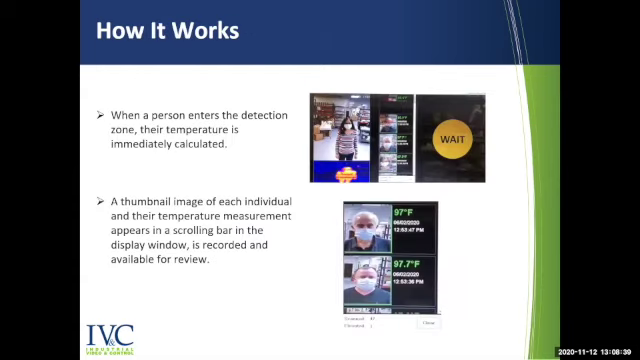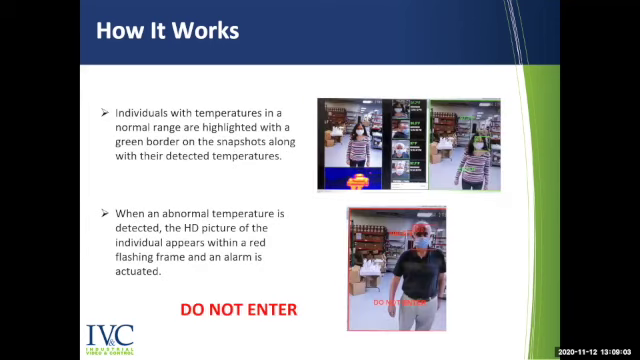So a little bit on how it works. These are the items that we're going to soon see in the live demo. So when a person enters the detection zone, their temperature is immediately calculated. Next, a thumbnail image of each individual and their temperature measurement appears in a scrolling bar on the display window. These snapshots are recorded and available for review. Next, individuals with temperatures within a normal range are highlighted with a green border. Snapshots are taken along with their detected temperature, which is displayed in both real-time and recorded images.